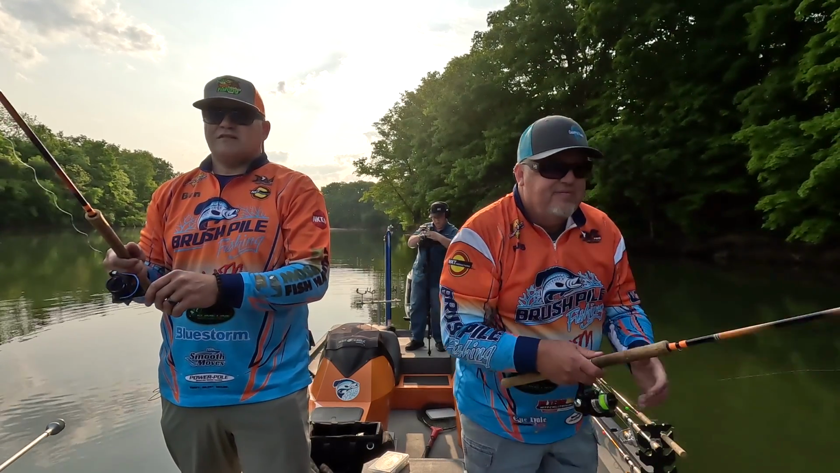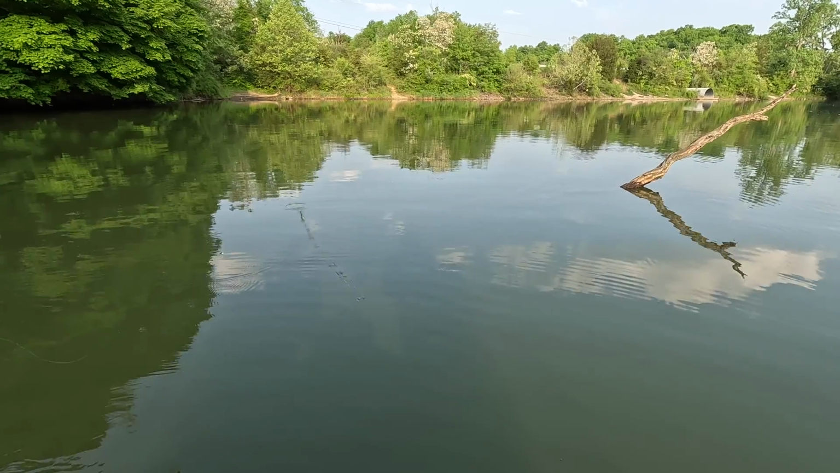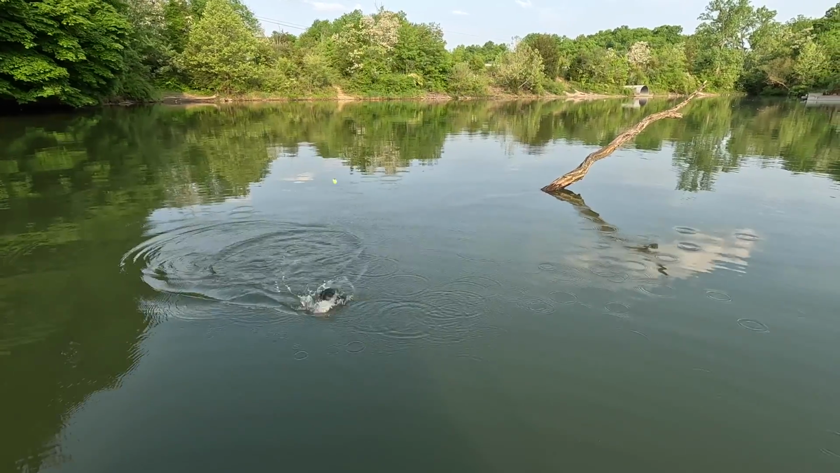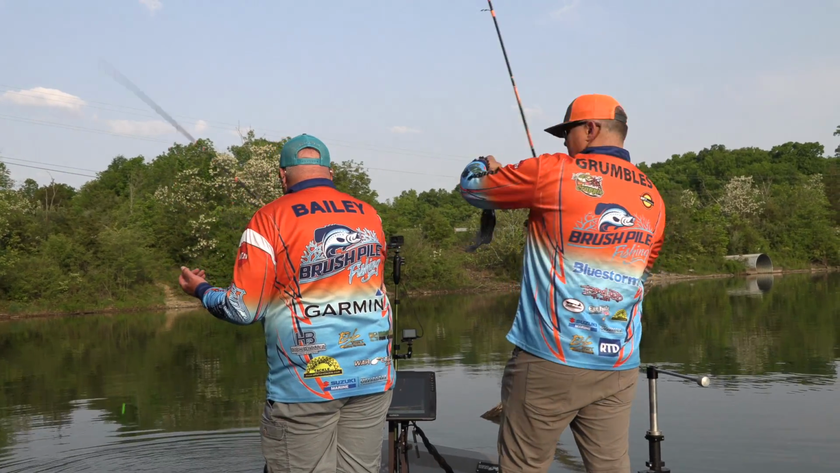Here we go. A little action there. Ben, she's got him? Give me. There we go. Ooh, oh, look at that one. Look at this pretty fish. Look at that. What a beautiful fish. Woo-hoo. Look how dark. Look at the tuxedo in that, huh?